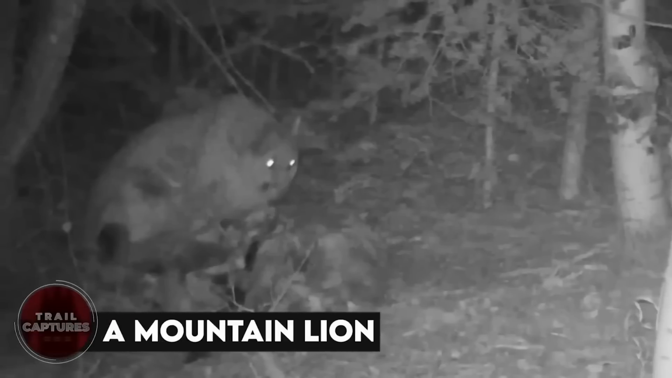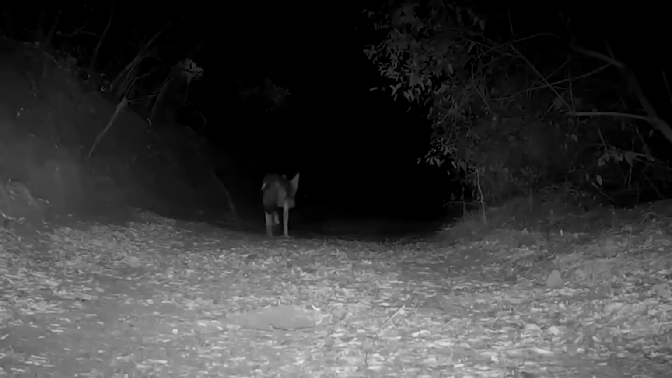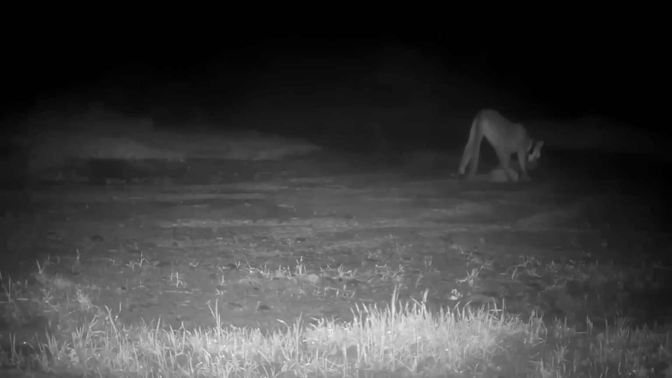A mountain lion. At first, the coyote could be seen running away from the camera's range of vision, and shortly after, the mountain lion appeared and chased after the coyote. And after a few seconds, we could hear the coyote screaming for help, indicating that the mountain lion had caught it.